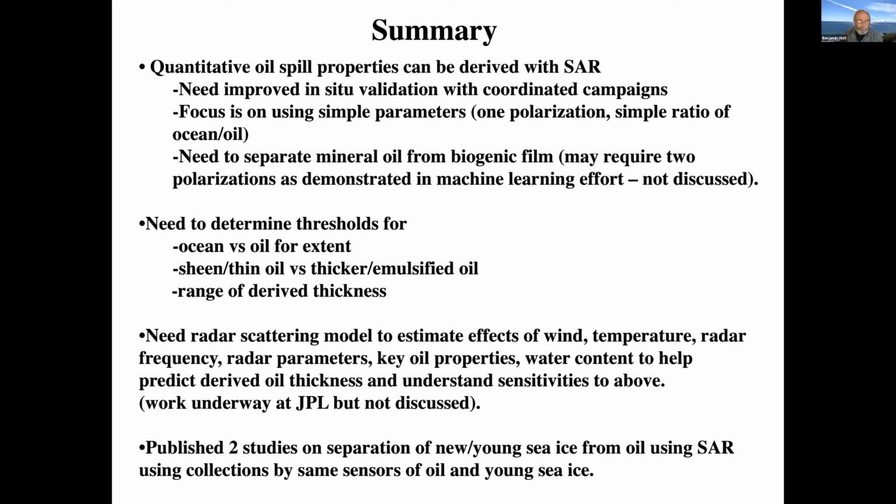And we're working on a radar scattering model, which I didn't discuss, to pull all these kinds of things together, including oil properties and water concentration, to help us predict and derive oil thicknesses and the various sensitivities.